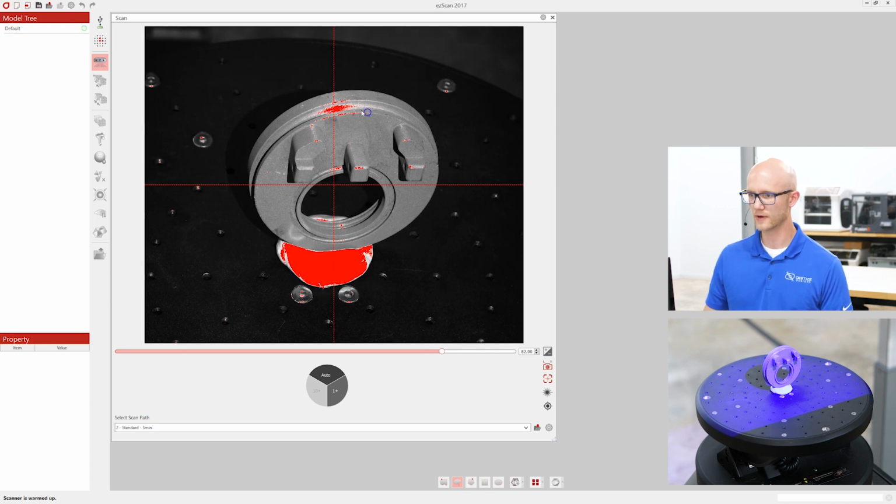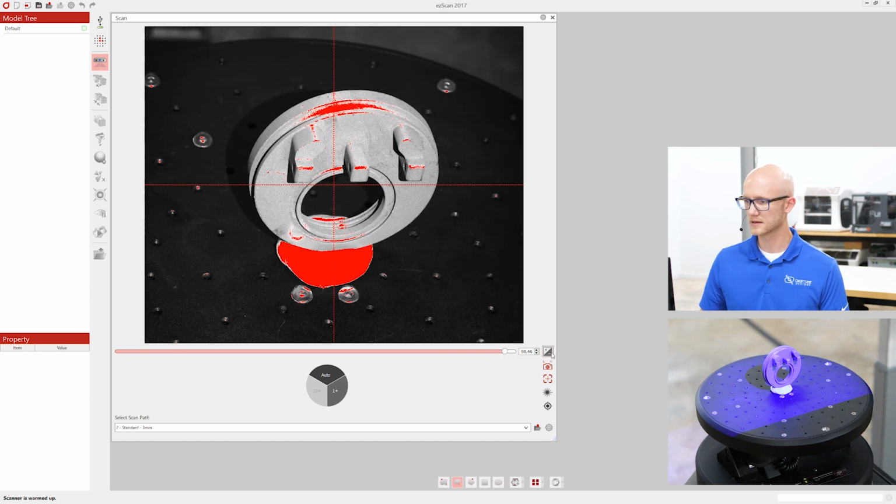You can see the red here is any portions that are kind of blown out. They're maybe a little too bright, but that's okay. There is an auto brightness option. You can just either double click somewhere on the image or click this auto brightness button right here. There are a few other options which I will show when we get to the tripod scanning.